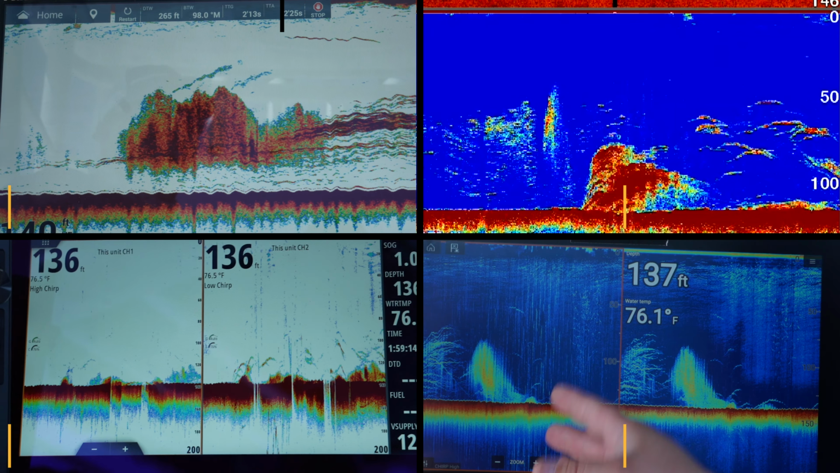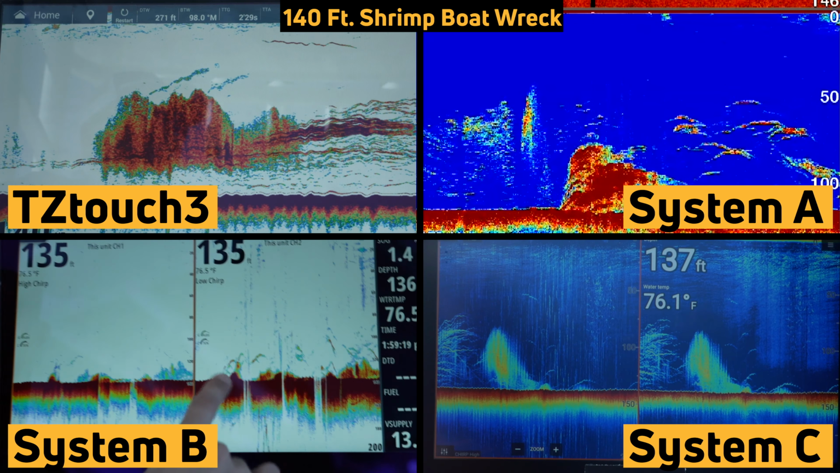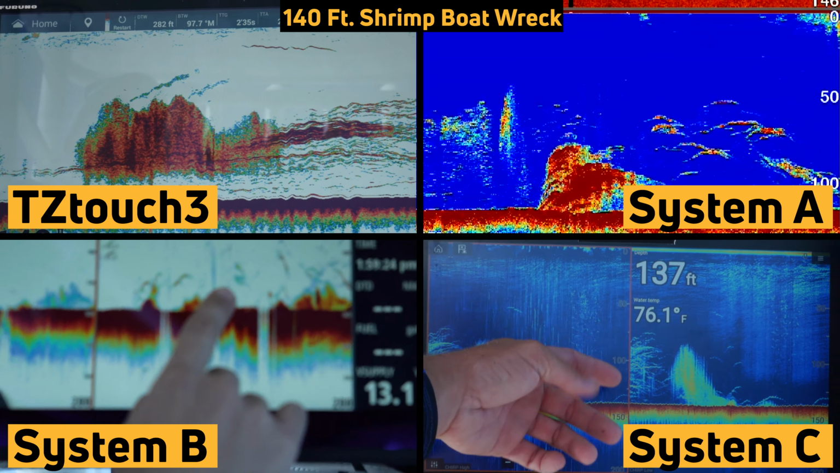We moved to 140 feet of water over a shrimp boat wreck. All 4 MFD's internal 1 kilowatt CHIRP fish finders did a great job of displaying the wreck, the fish, and the bait surrounding it.